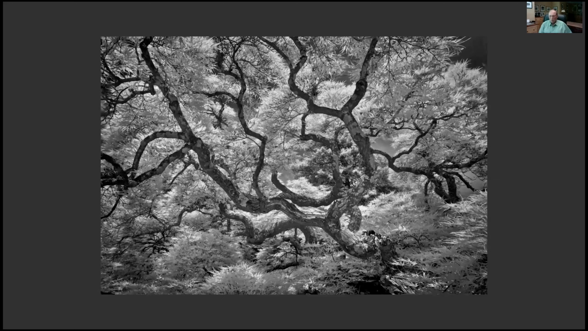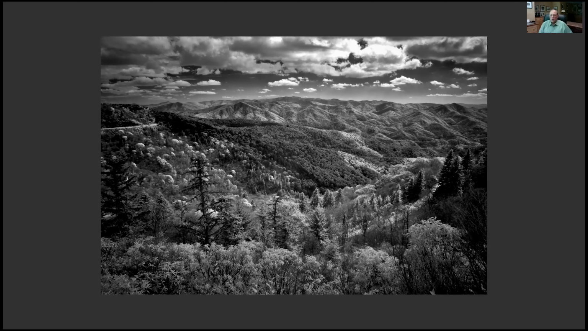What time of the year did you take that, John? This was in the summertime. In the summertime, okay. So if you wanted to take it with a regular camera, you'd probably have to wait till the fall. Is that correct? Well, it will work both places, but you're going to get more of this color dynamic going on in the fall. Right. And the different trees will be different whites in the fall, but it will have the same sort of feel to it in black and white.